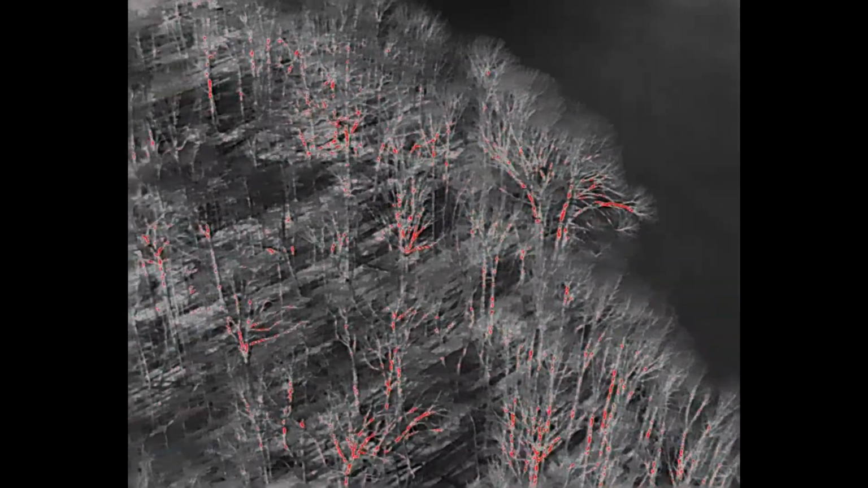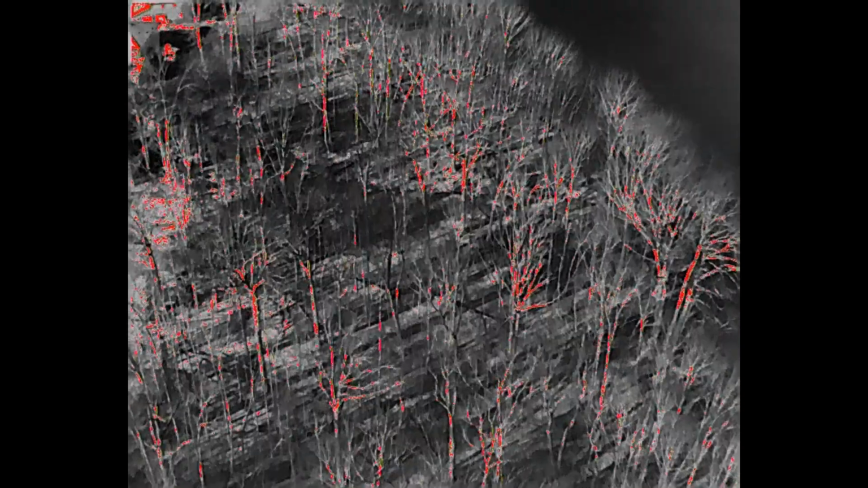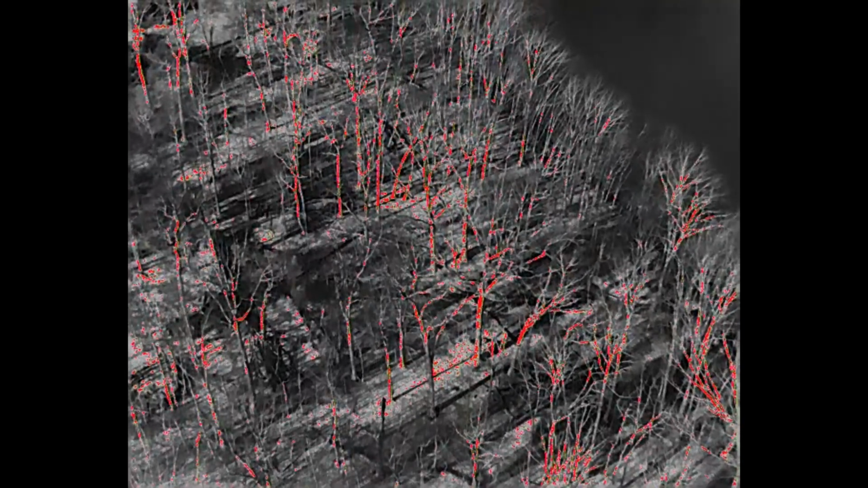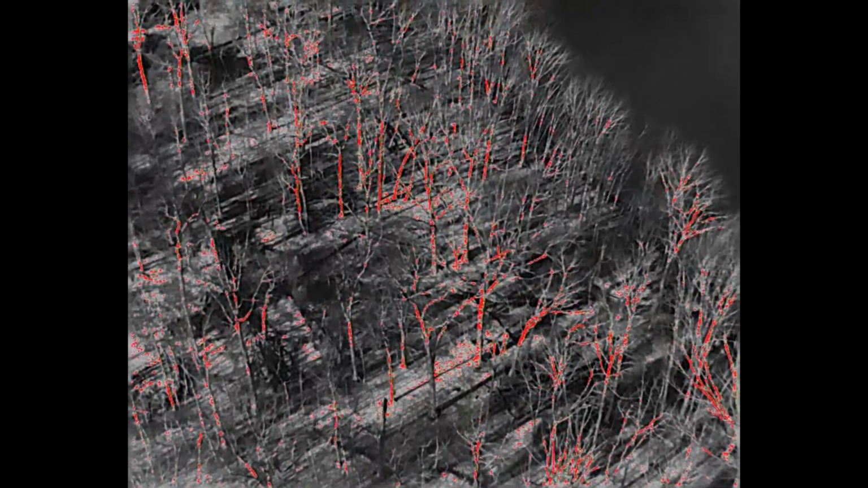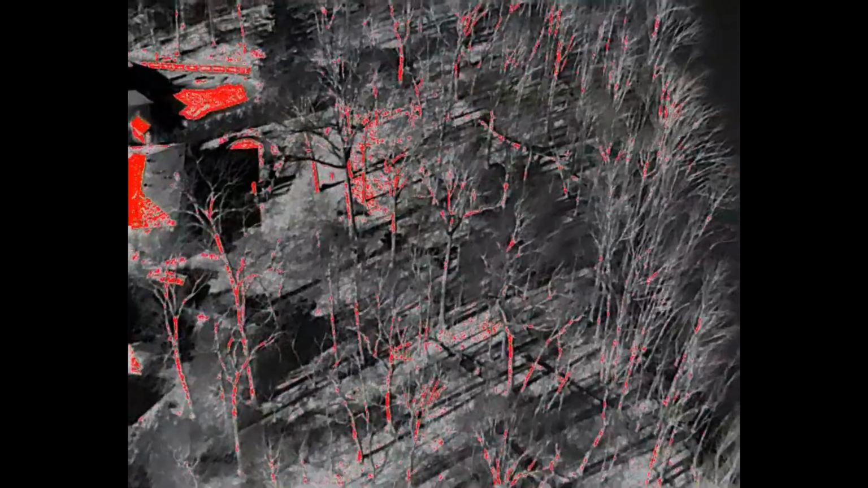So that's the forest. That's the St. Agnes Forest, and it winds around towards St. Agnes Church, which would be ahead on the left. I'm just looking around to see if there's any wildlife, and going slow and trying to get comfortable with the controls on this aircraft.